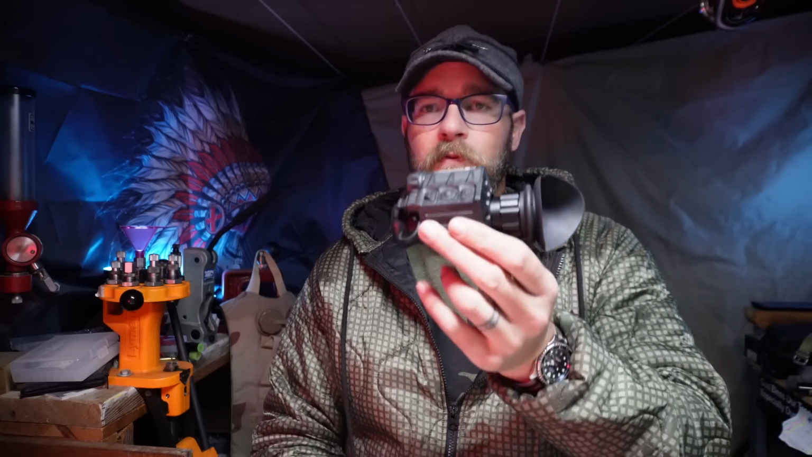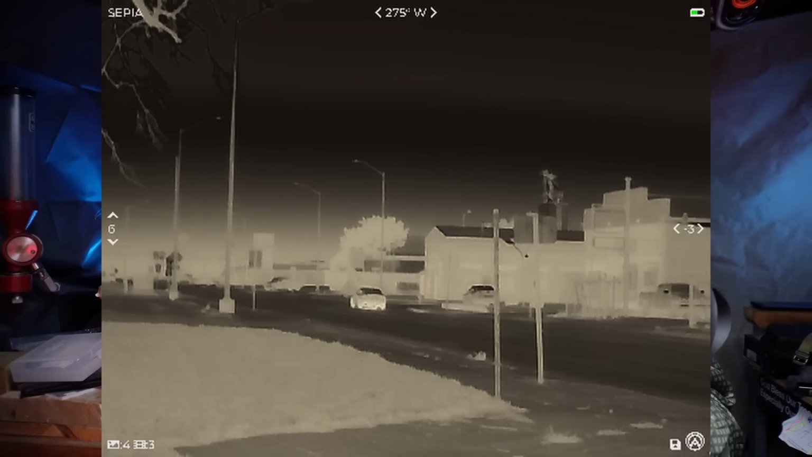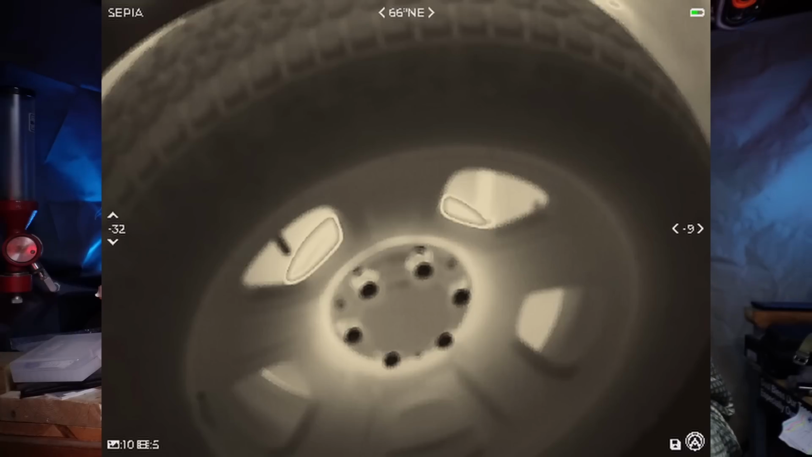So the Armasight thermals, right? The one I got in was the Armasight 640, the 640 Sidekick. For those of you that don't know what thermal is, thermal sees using heat signatures. It's something we would know as FLIR, or forward-looking infrared.